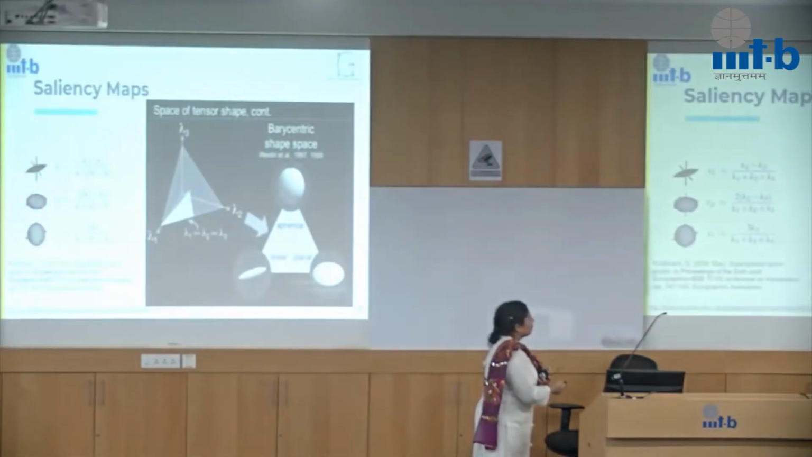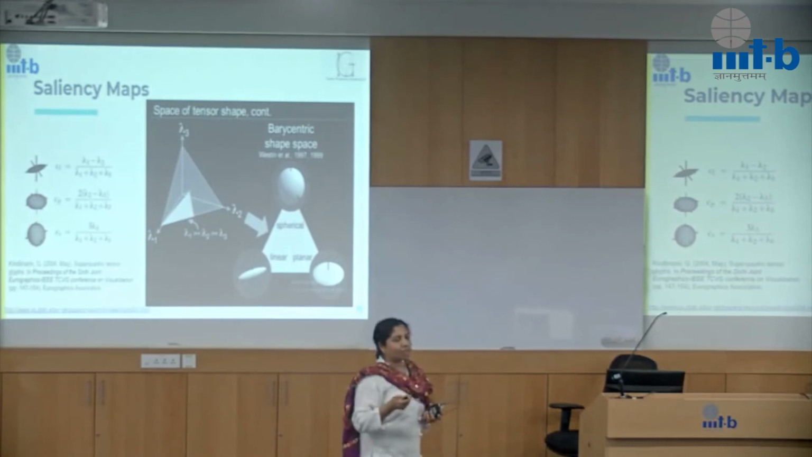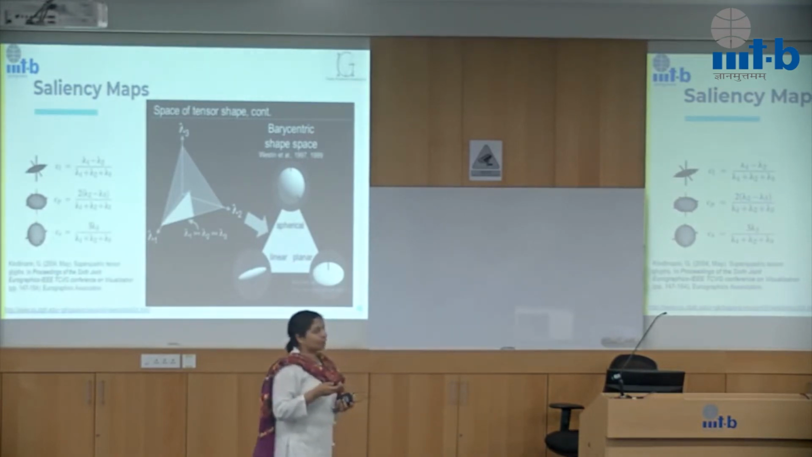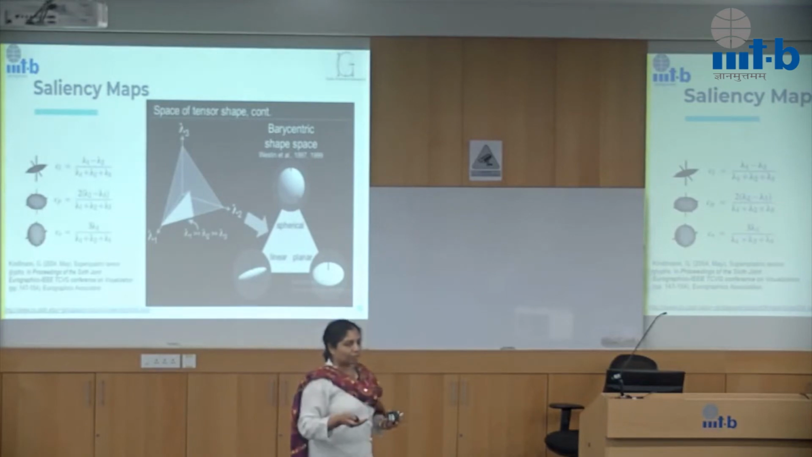Okay. The other part, since I come from the visualization world, is that people have done a lot of work in second order tensors. Second order tensors are essentially tensors that you get when you do tensor products of first order tensors. First order tensors are essentially your vector values, like velocity.